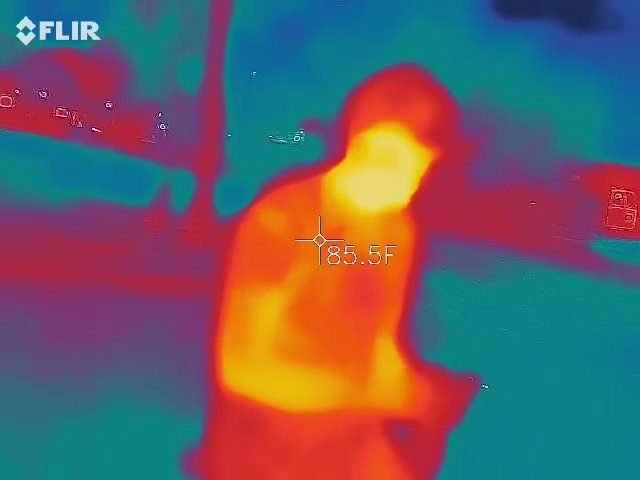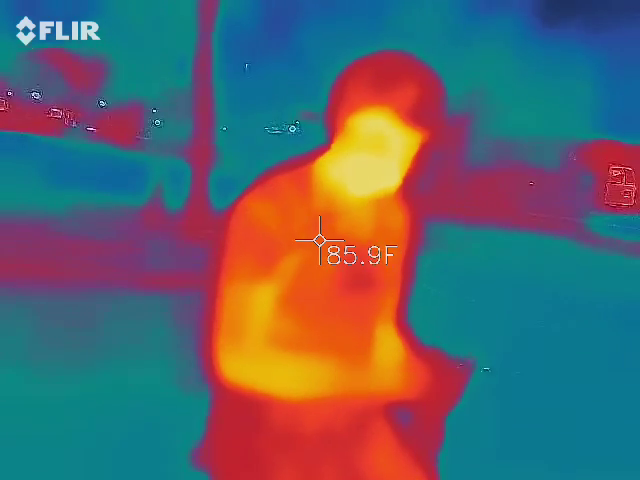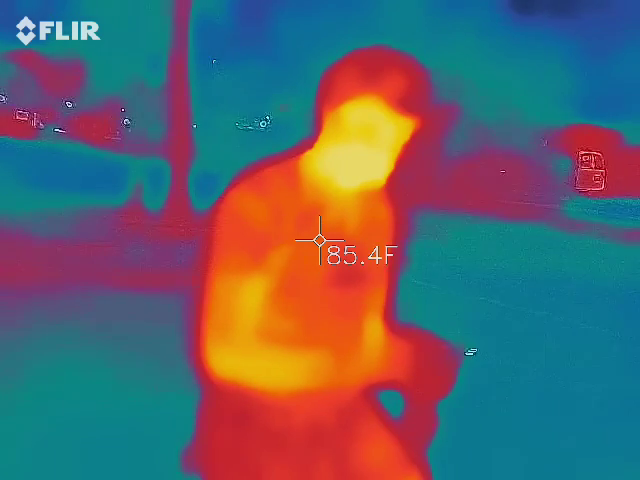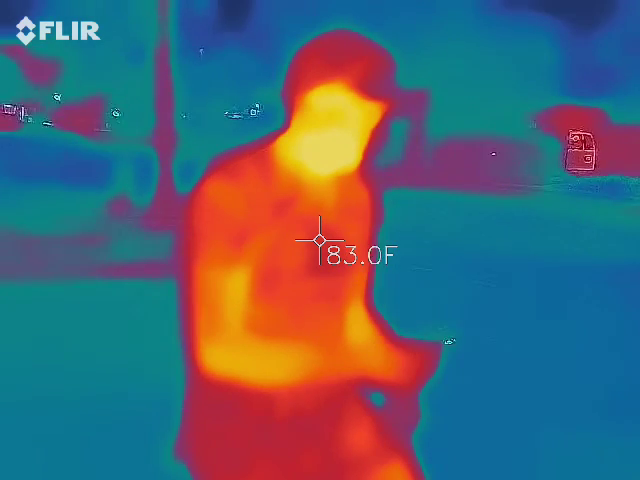Xbox. Scanning. FM. I know it sounds like Xbox. It's Xbox. All right, so.